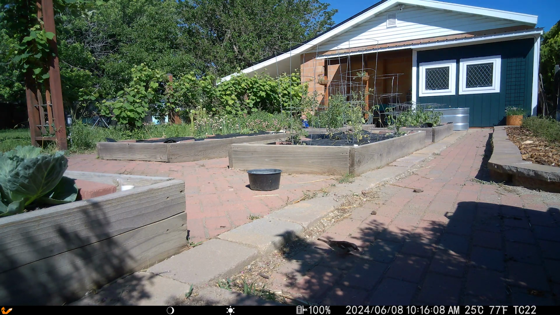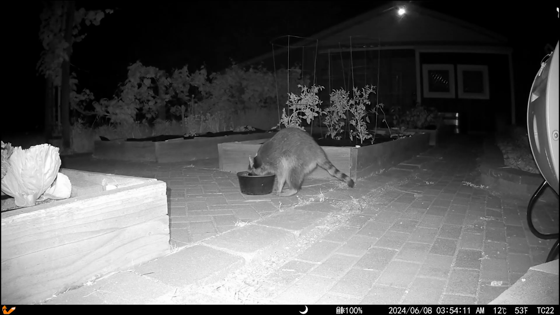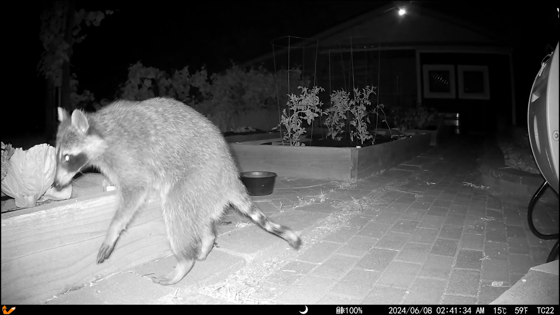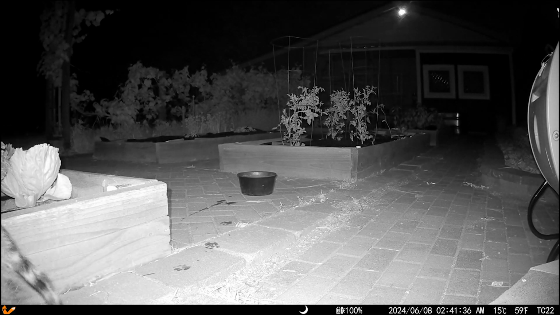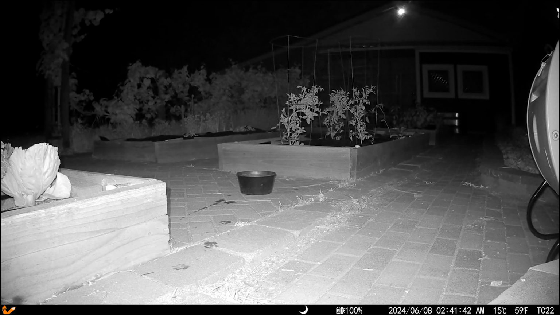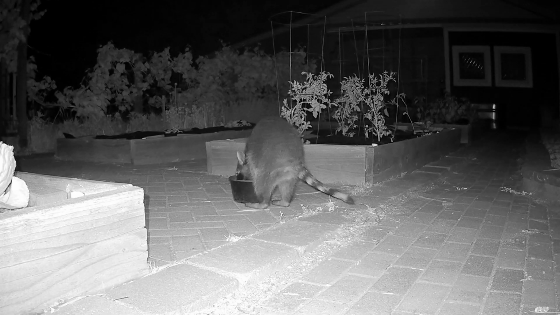I got this camera and I didn't realize these types of birds ate so many dang bugs. He's out there hunting every day. Scrawny tail, see? Oh, look at his little footprints. Hey, bud. Hey, get off my camera. Scrawny tail.